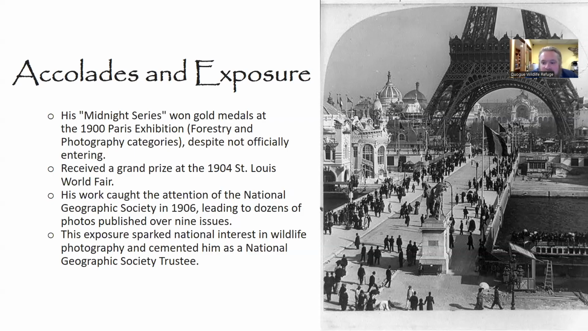On the left, we can see a photograph of the exhibition itself with the relatively newly constructed Eiffel Tower as one of the centerpieces. He also received a grand prize in the 1904 St. Louis World Fair. And eventually, his work caught the attention of the National Geographic Society in 1906. And he eventually established a long running partnership with them and eventually became a trustee as well.